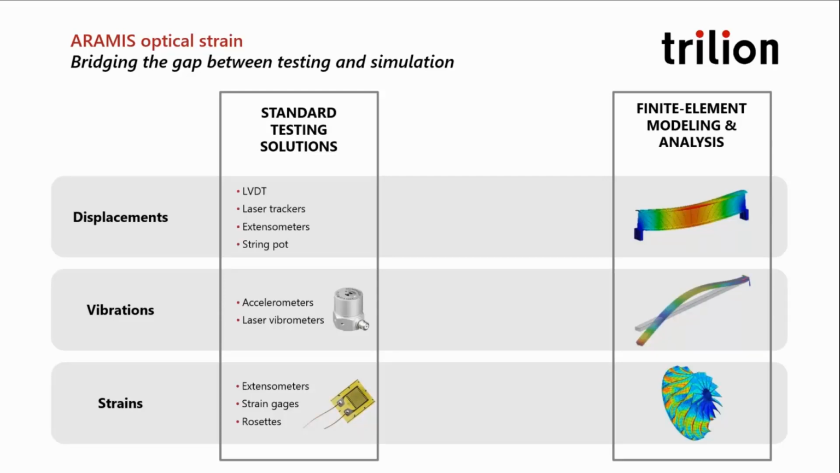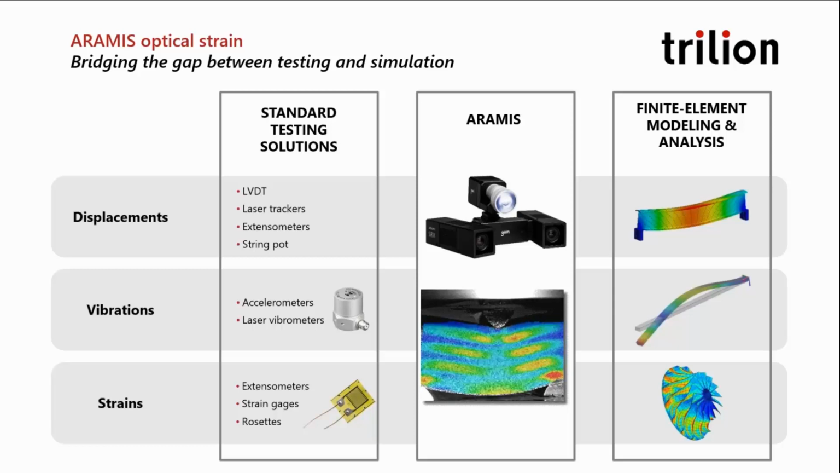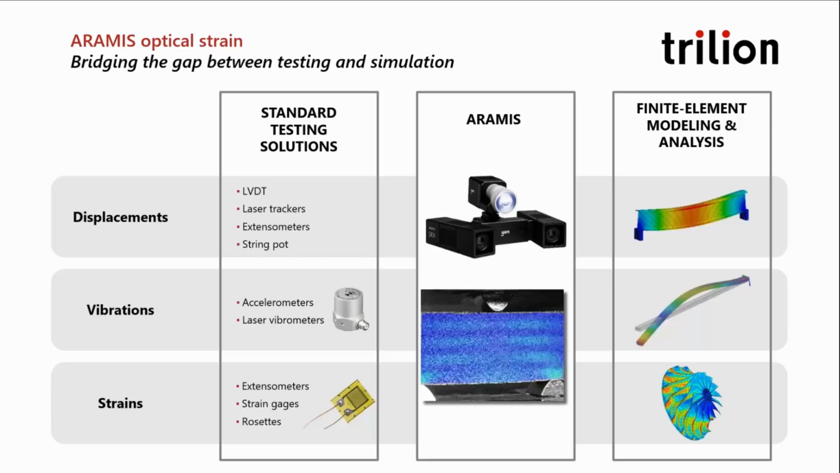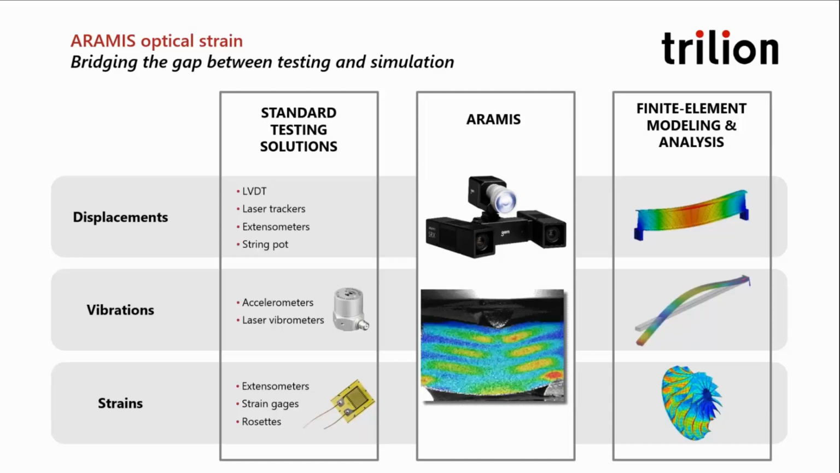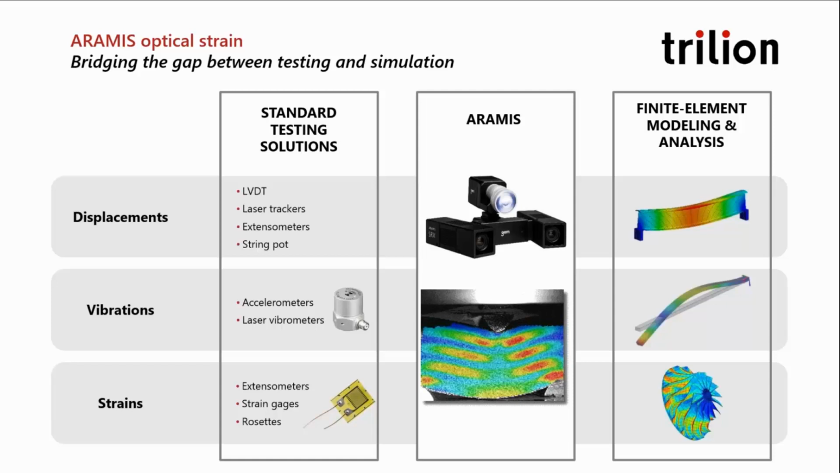And because ARAMIS uses stickers or just spray paint for preparation, it yields more data in less time, about 100 to 1,000 times more data, in fact. And so test labs love ARAMIS because it empowers them. They don't have to worry about missing areas of inspection or future iterative testing. They can simply go back to their already recorded images and see their full part under load. And this serves as a bridge between the simulation and the test lab. And directly connecting these two improves your products.